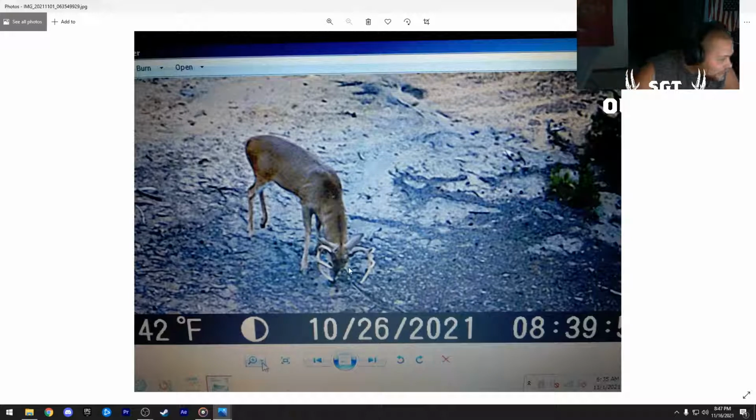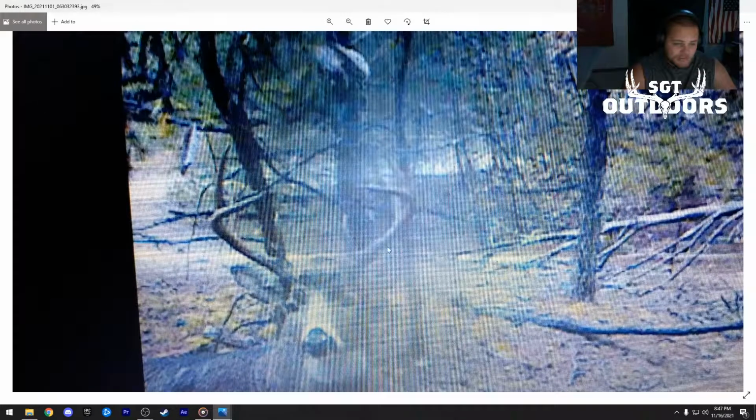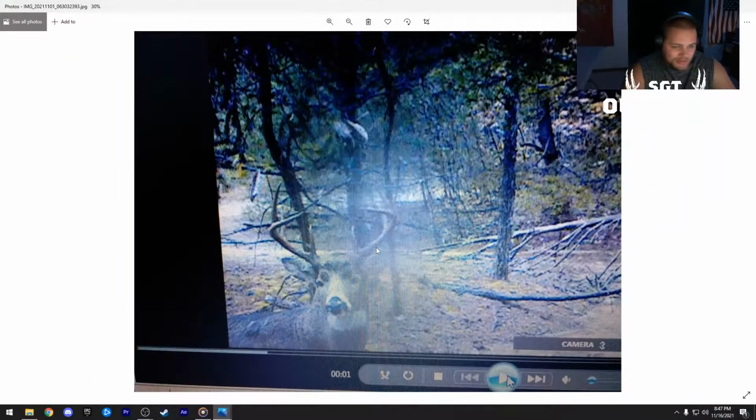Do we have more than one of this guy? Doesn't look like it. Can't tell a lot from that photo, but you can tell it's a young deer. Great antler set going on already. All right, what do we got next? Look at the mass. That's a good buck. Got some thick antlers already. Can't quite tell enough what's going on, but that's a good looking buck right there. I mean, that's definitely bigger than the buck I shot this year.